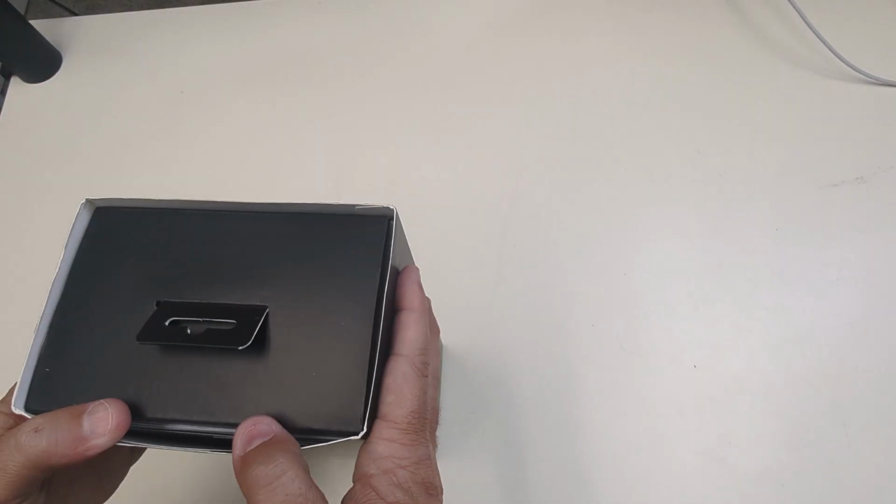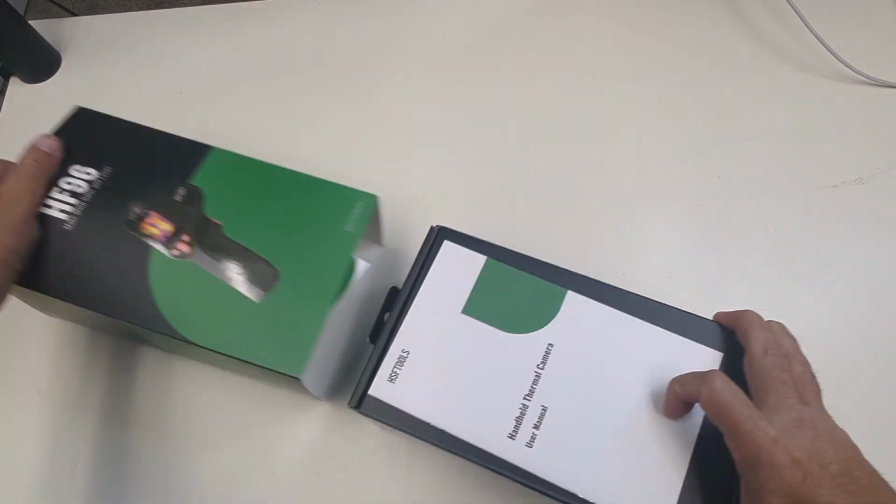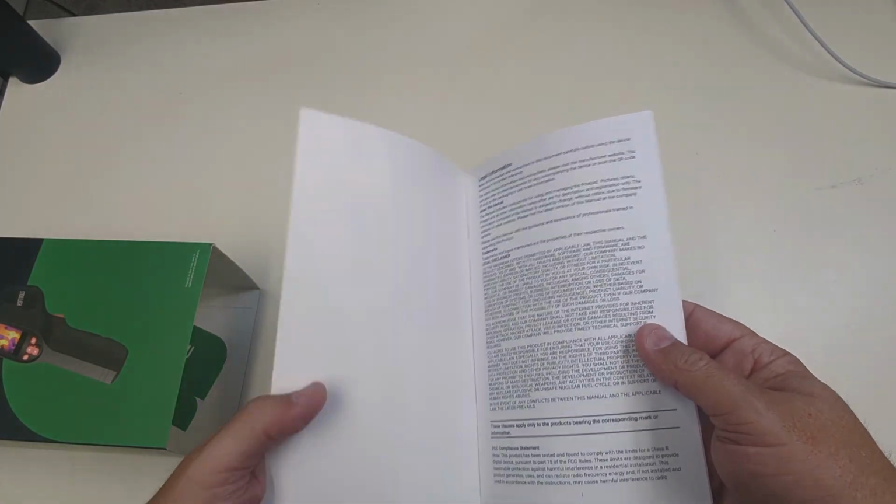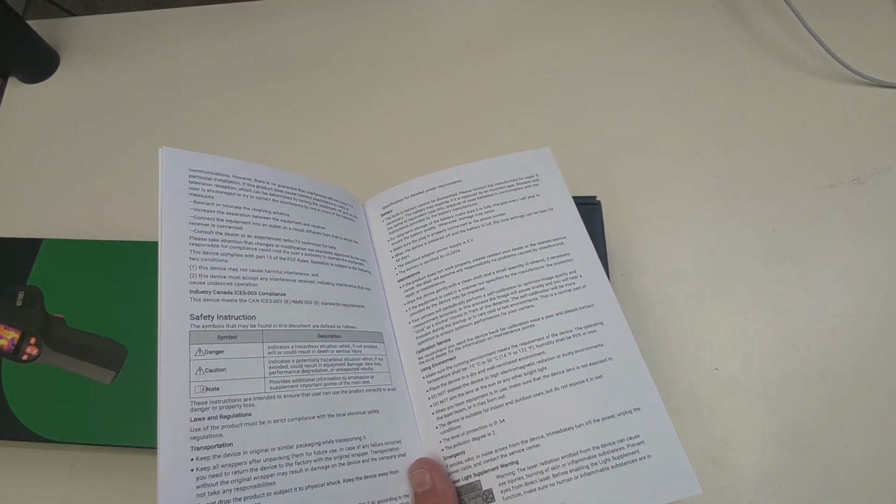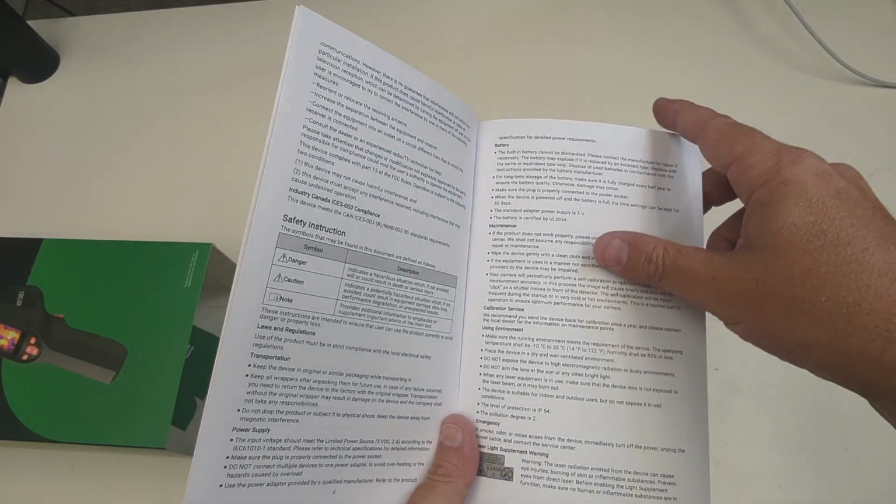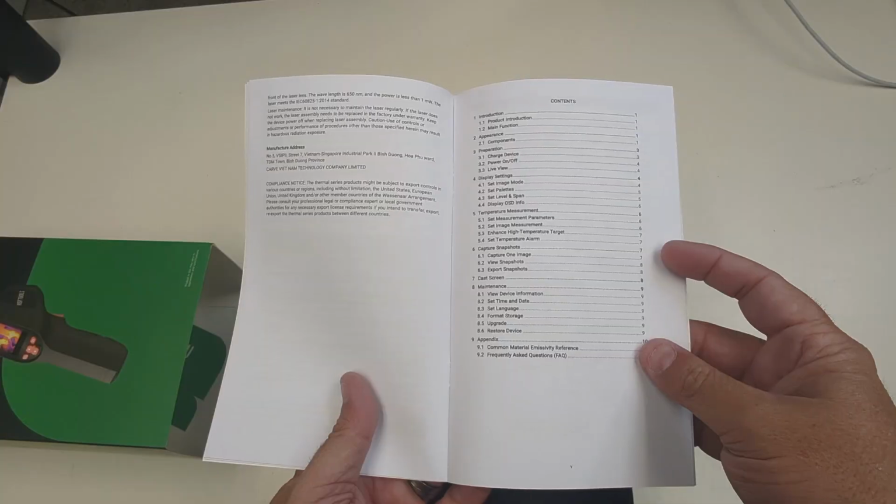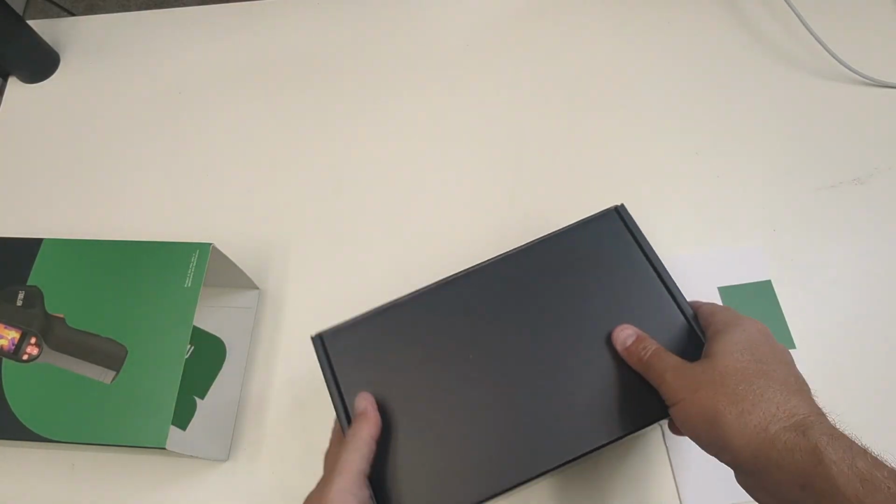Don't ruin the box either. Cut the tape on both sides. There we go. It's going to come with a manual that walks you through all of the different settings. Again, this is a 240 by 240 pixel thermal camera. As far as the screen, you can take screenshots, change display options, and set your image mode. So we'll jump into all of that.